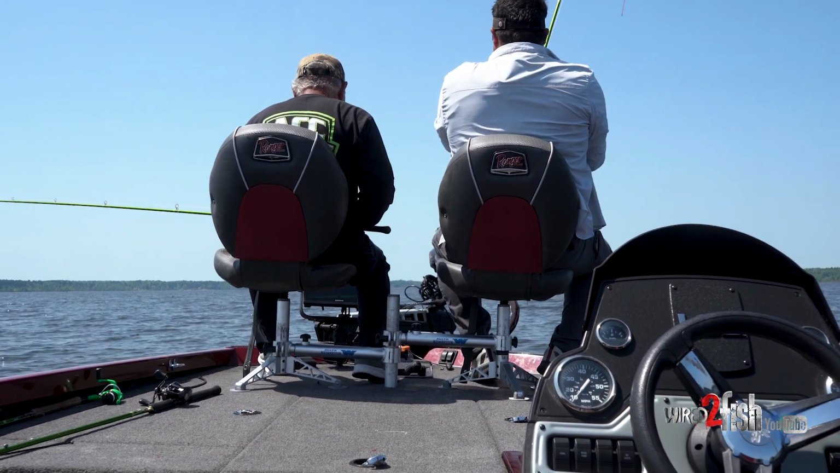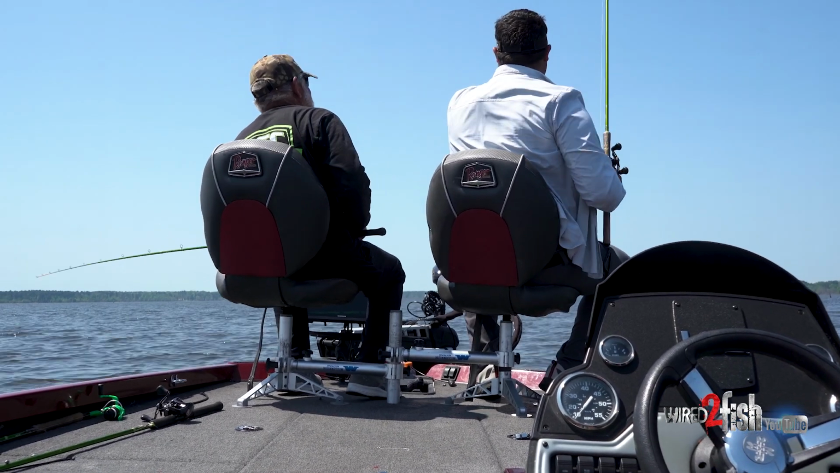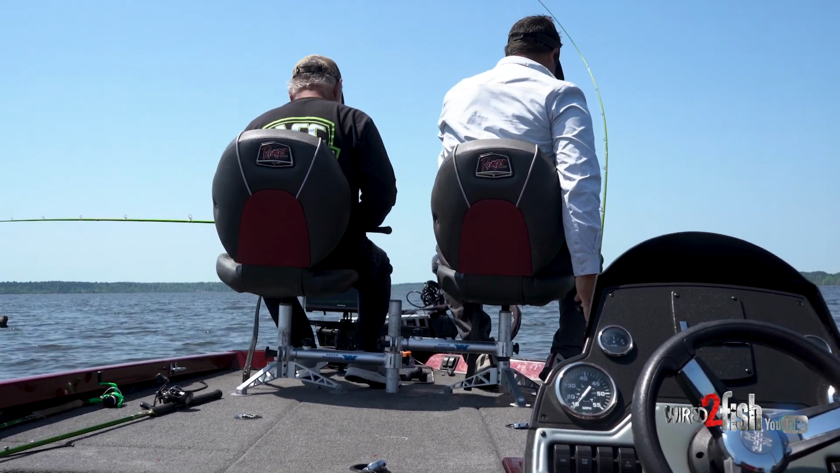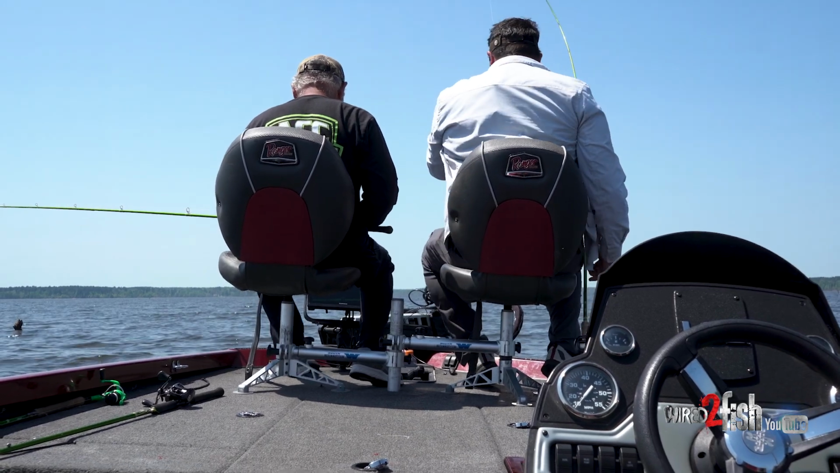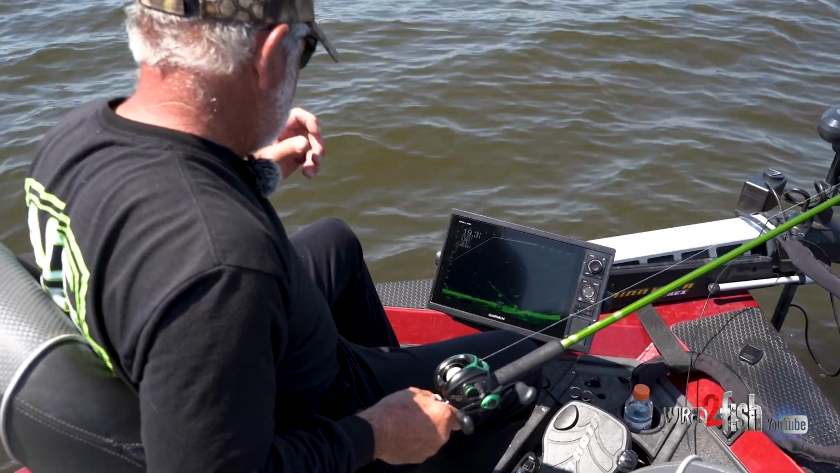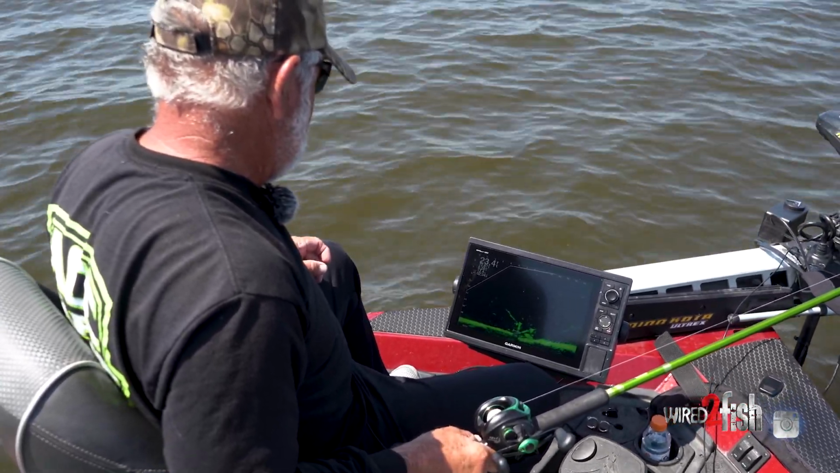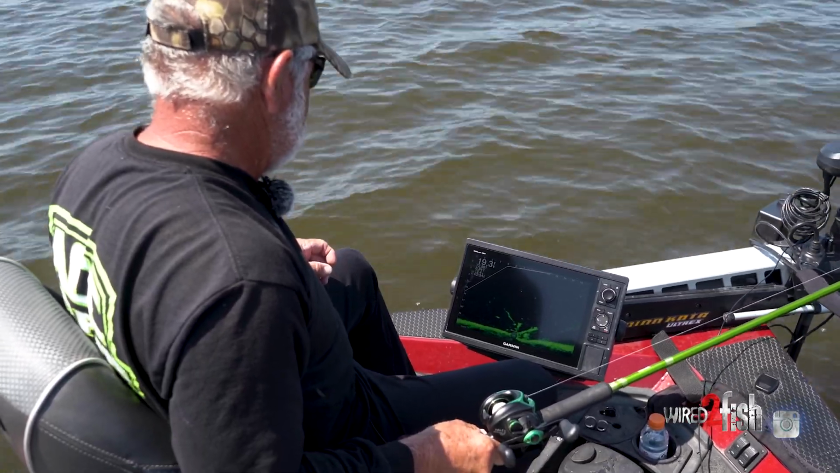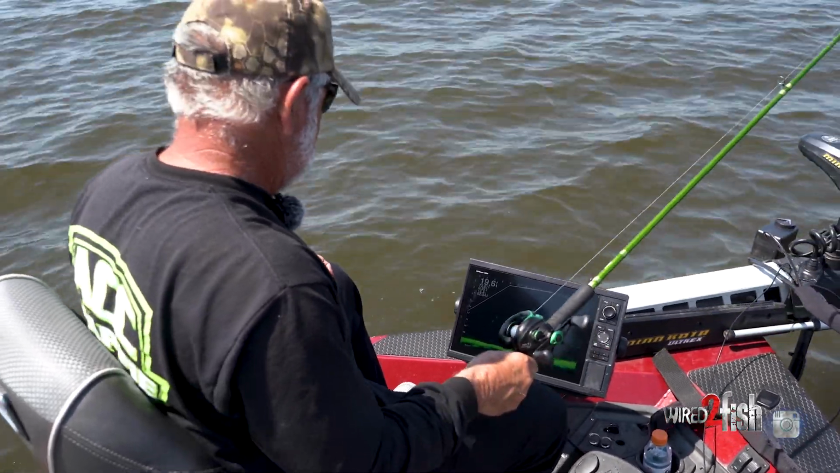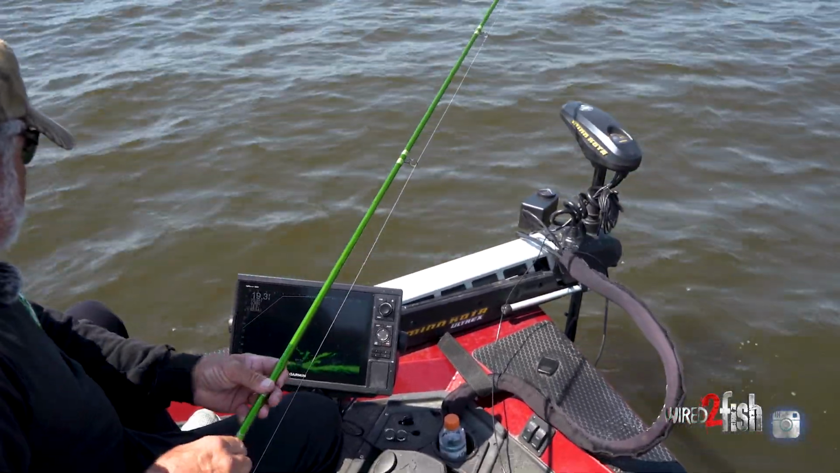Oh, I see movement. Look at that bow in that rod. Oh, get him in here. I may Ray Charles fish. Yeah. Let's try this other fish.